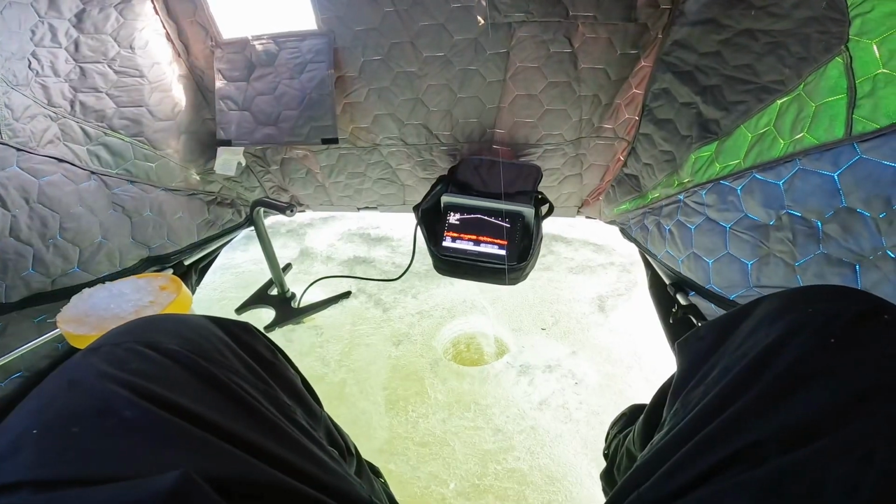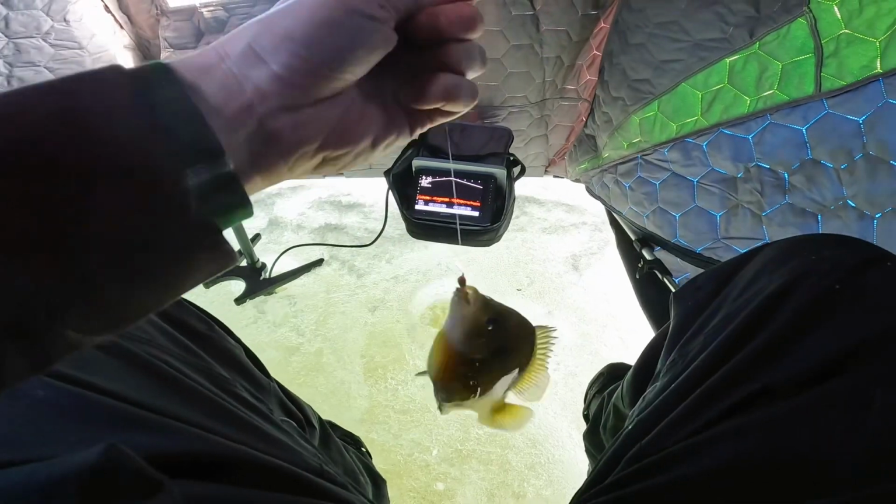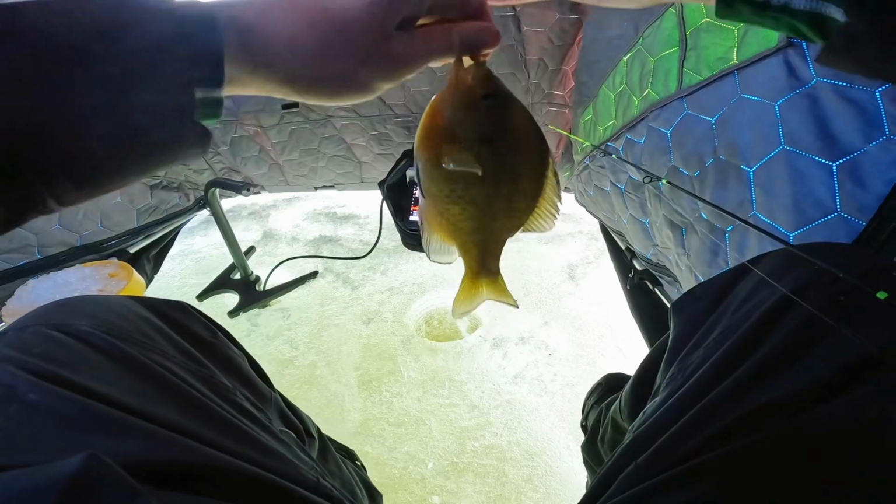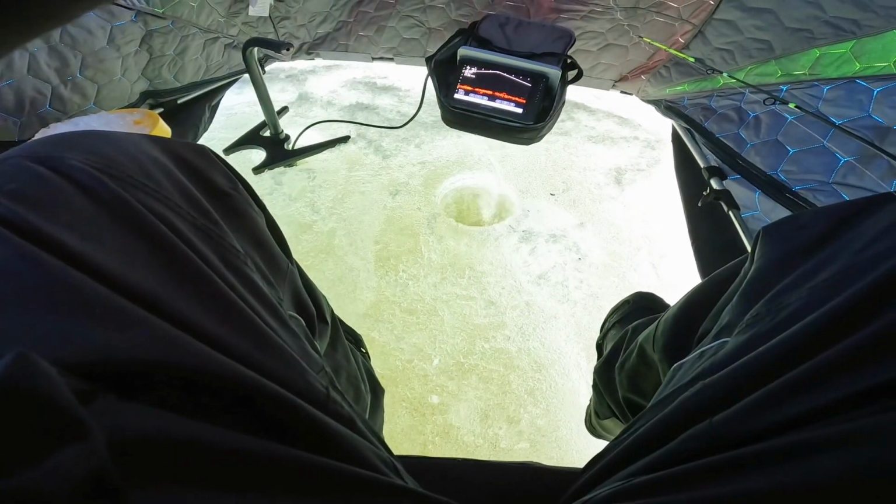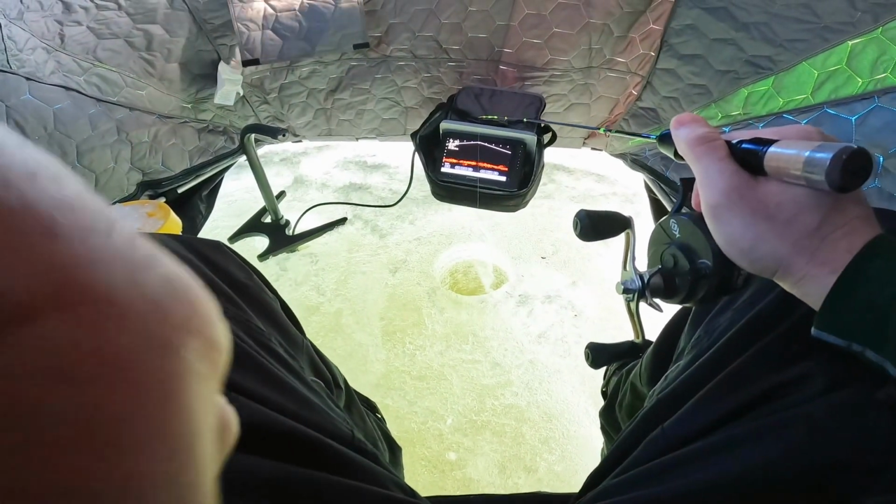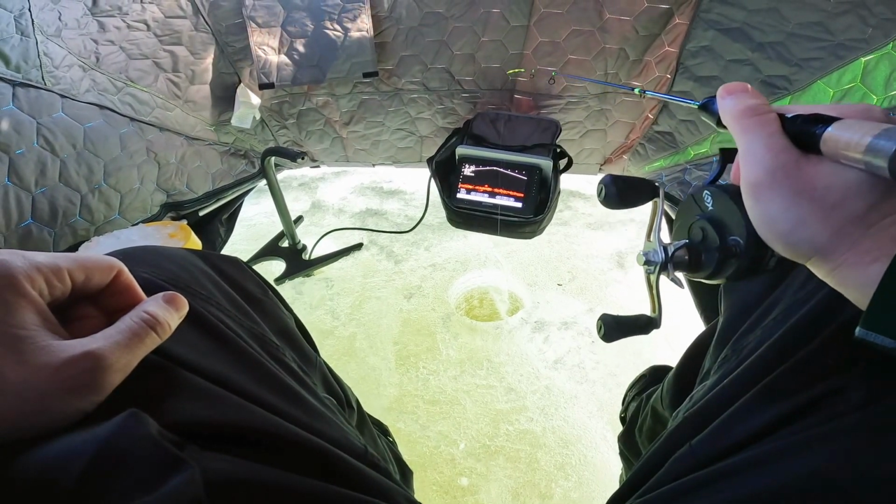Got them. They are fired up, and that's another good gill. You'd probably eat that one. That's probably right at 7, 7.5, maybe 7 3/4. There's some more down there. They've just started biting so much more substantially as soon as we switched over to that other jig head, and whether it was the color or, again, a bite window, I don't really know.